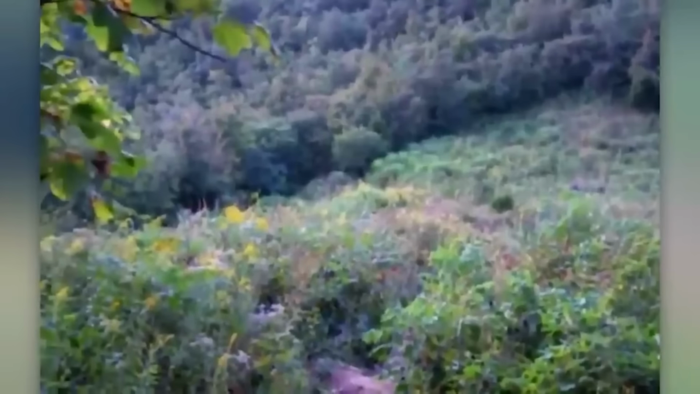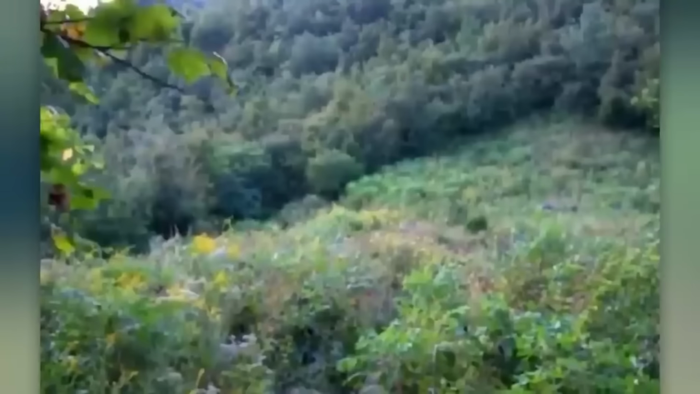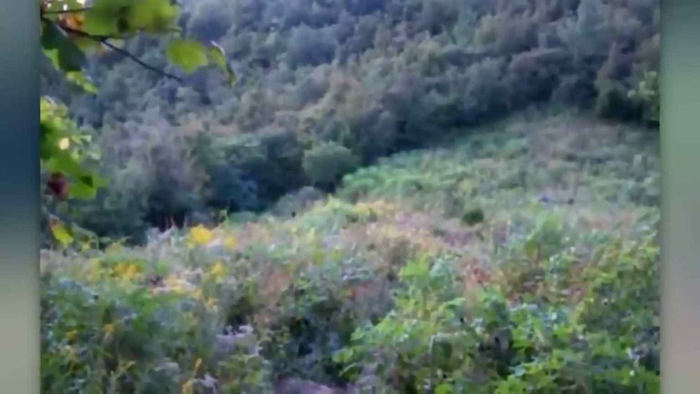These two guys were out for a walk when they recognized something moving between the trees. As one of them continues recording, we can see a creature's head bobbling up and down as it walks.